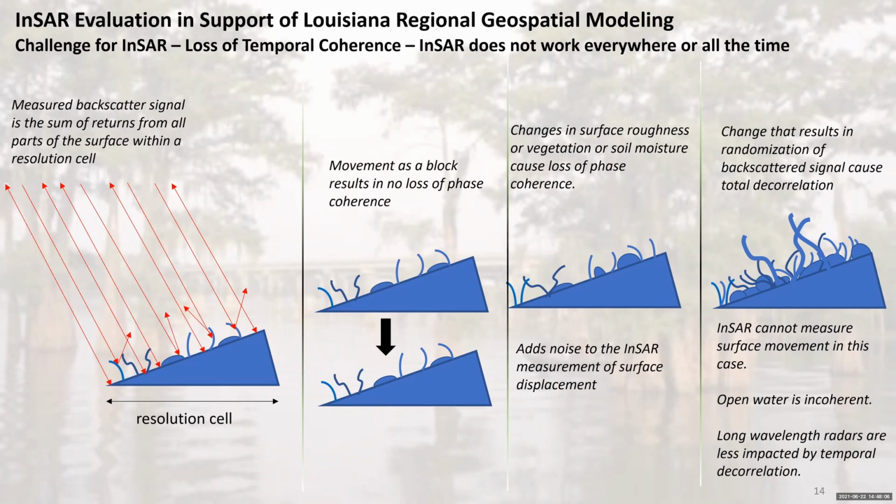And a resolution cell for that TerraSAR-X instrument was about 3 feet by 3 feet. For a Sentinel-1, it's going to be more like 60 feet by 60 feet. So there's a lot of structure within those things, and you're summing all of those in a phase coherent way.